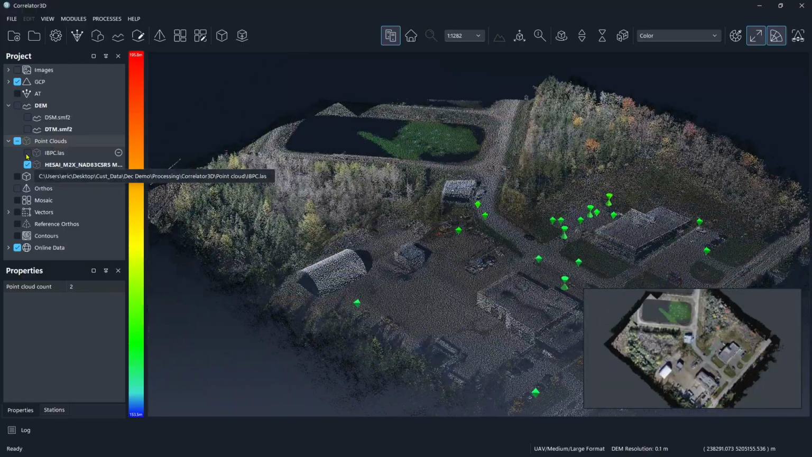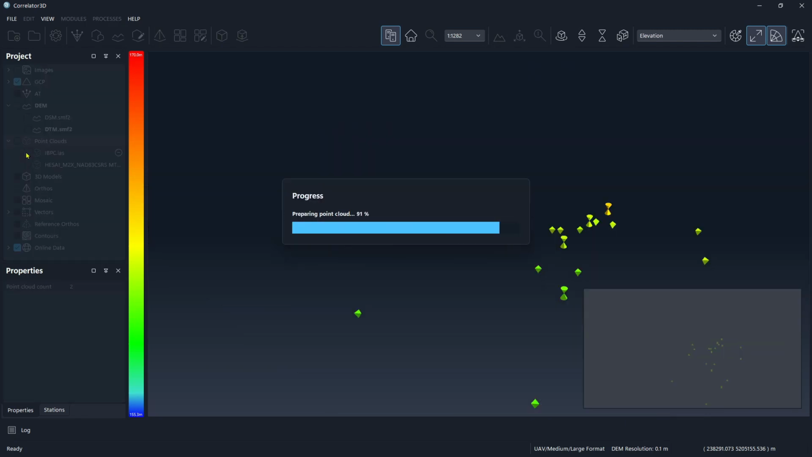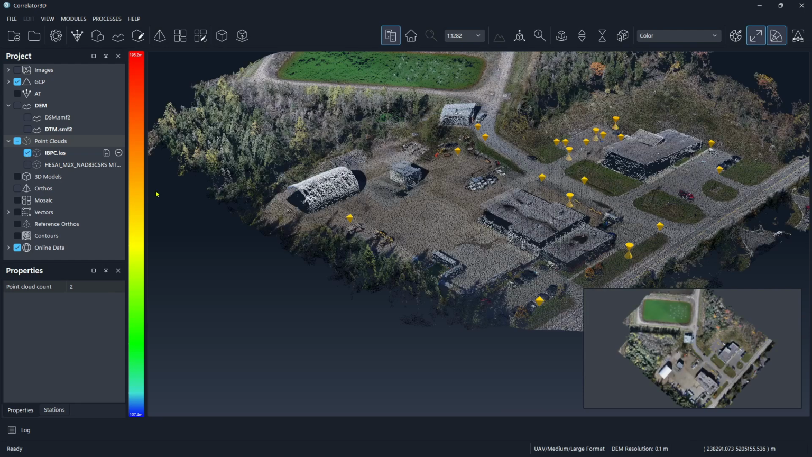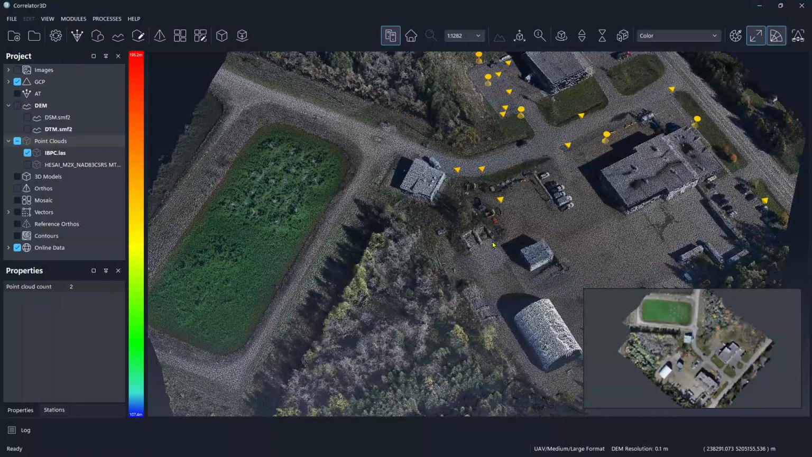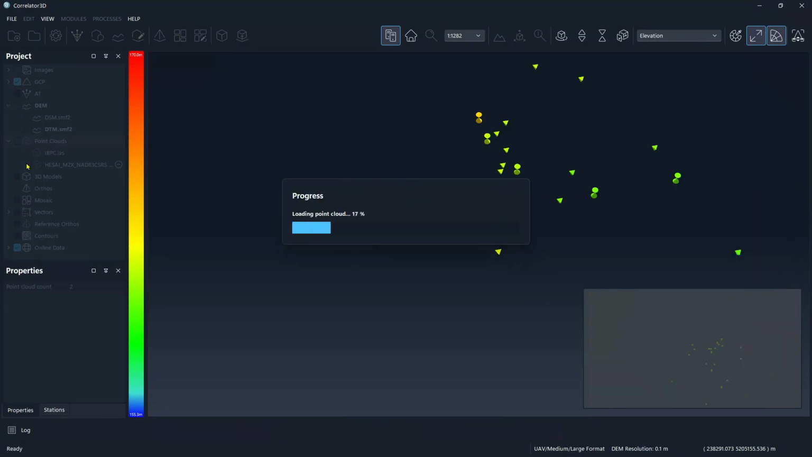And if we just pop back to the one from Correlator 3D, you can see quite a bit of similarity between the two. So that's just something for you to be aware of. Now, go back to their point cloud.